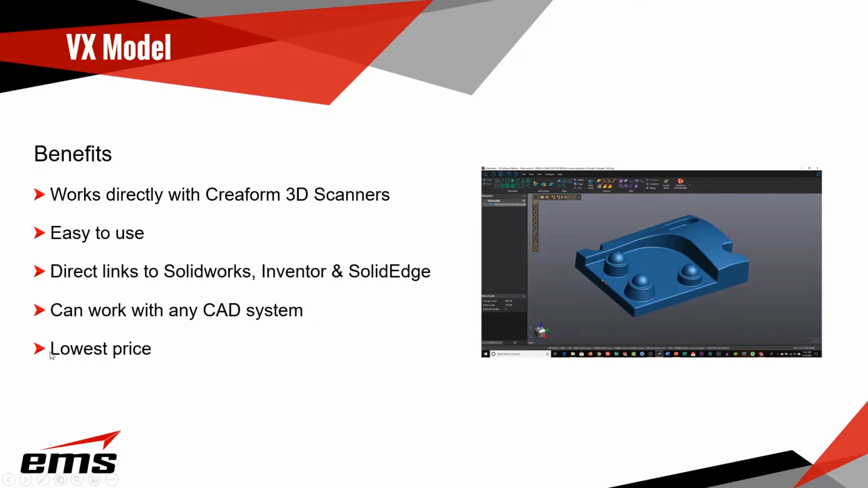And finally, it's the lowest price of the three products we're going to show here. Now, we're not going to get into pricing because pricing can change and it's different in different parts of the world. But of the three products, this is the lowest priced of them.